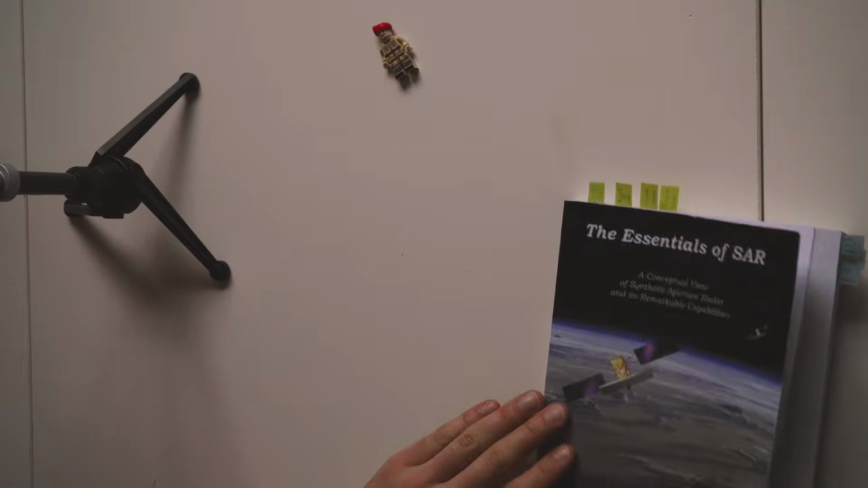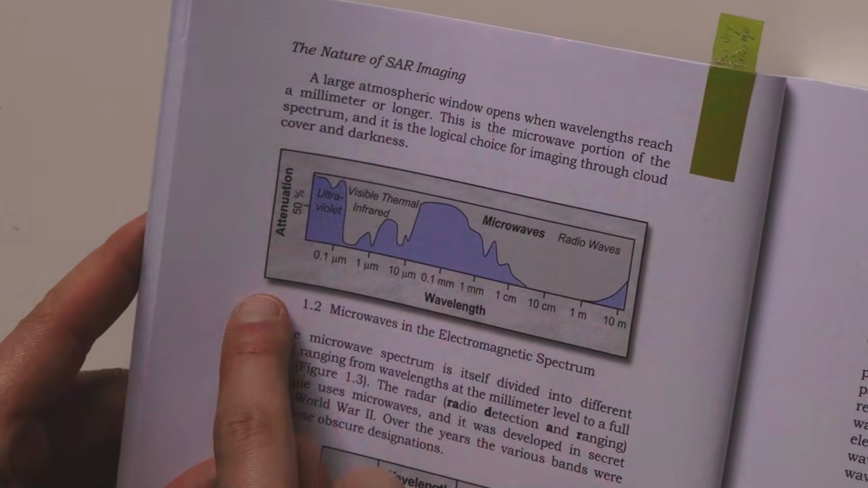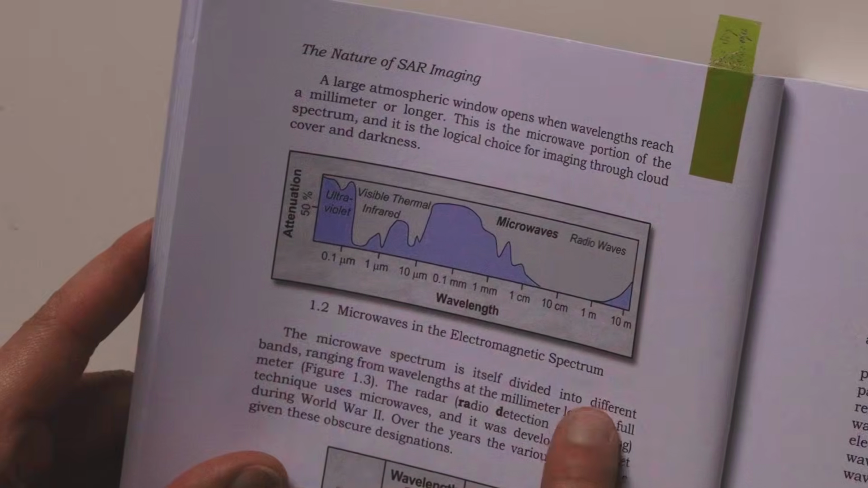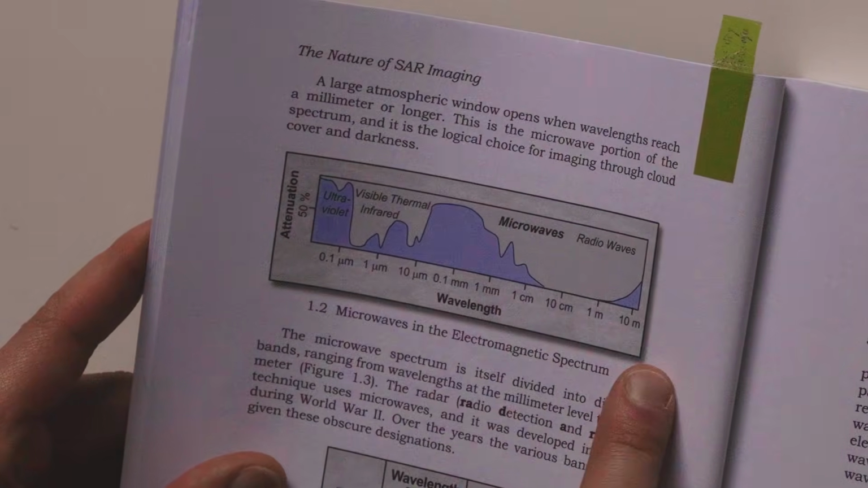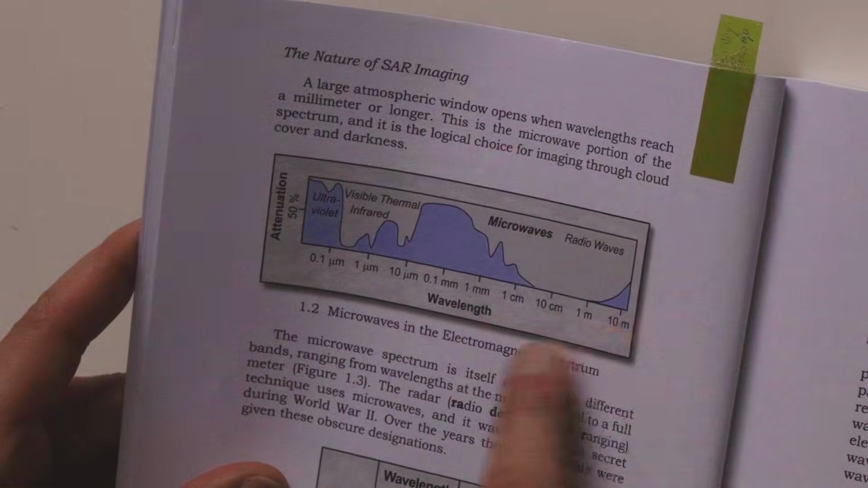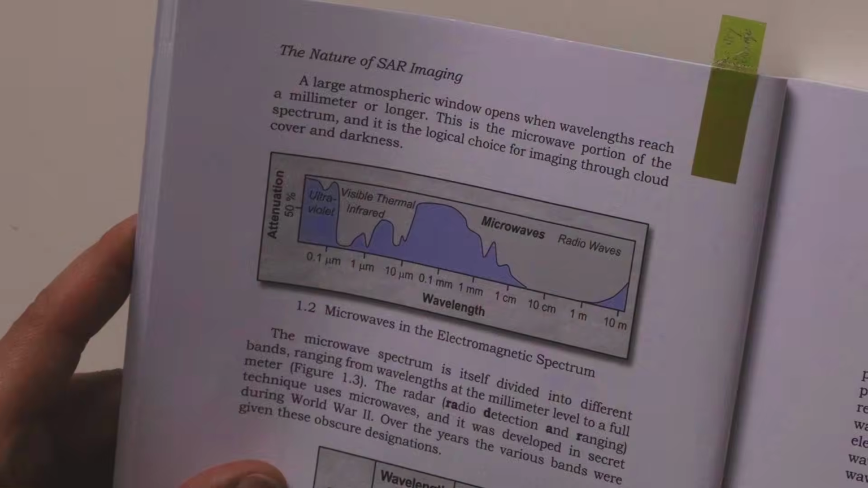But we do know that different wavelengths can see through cloud. To explain this, let me interrupt. I'll show you something that might help. See this graph right there? It shows the amount of attenuation for different wavelengths. And there's a big gap right there between about a centimeter and a few meters. And what we can see here is that these wavelengths don't get absorbed by the atmosphere or the clouds. And that's why we turn to microwaves. They go right through it. So we found which wavelength to use, but how do we make an image from there?